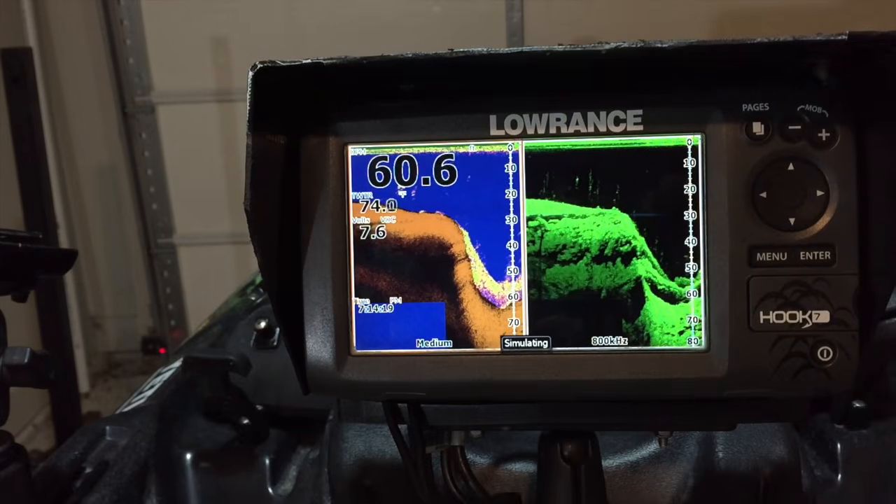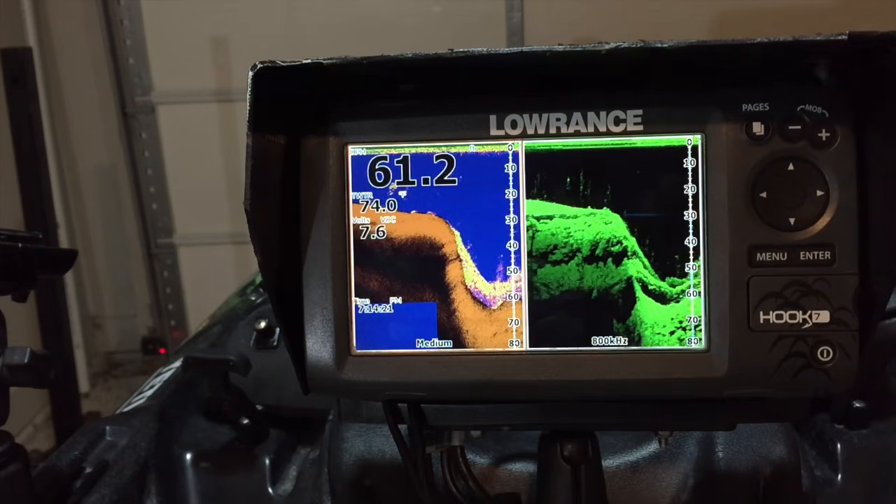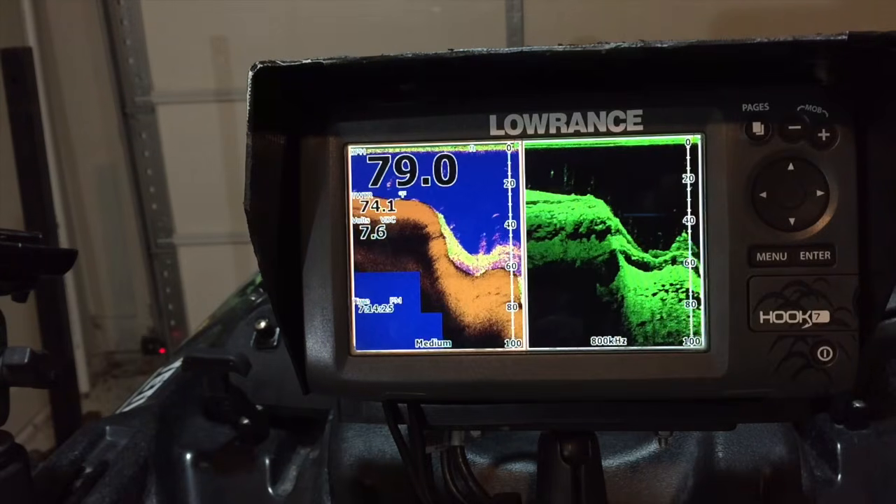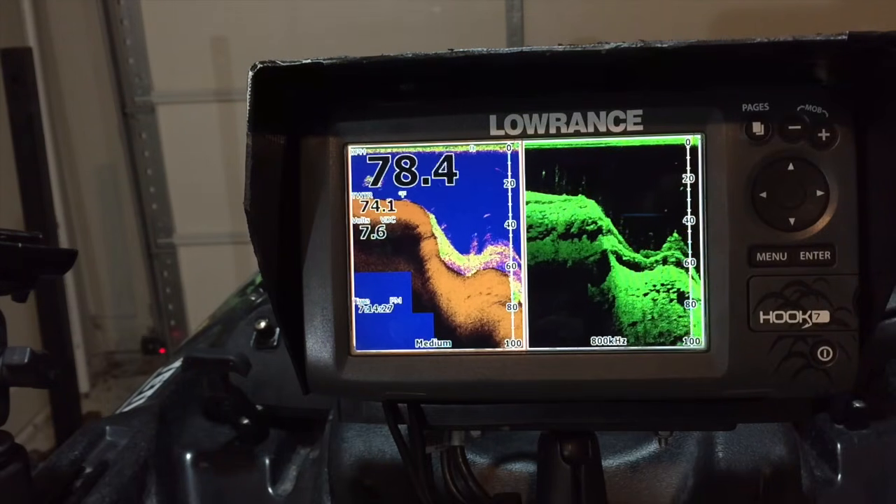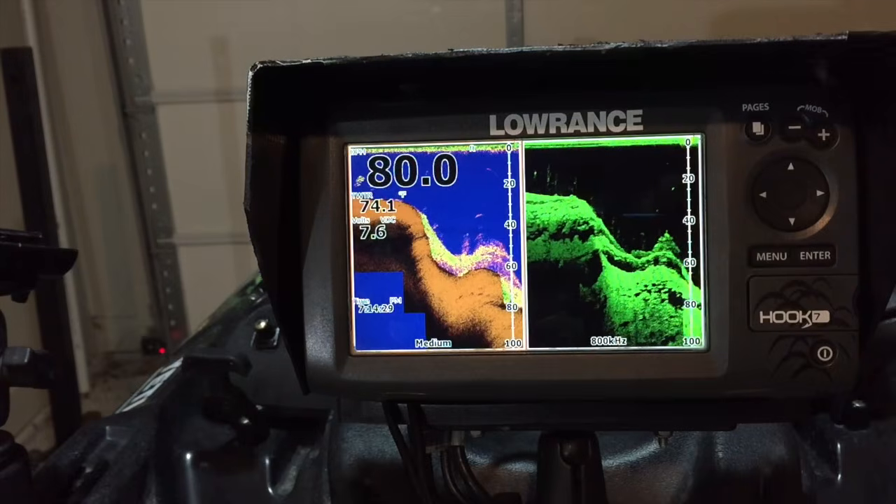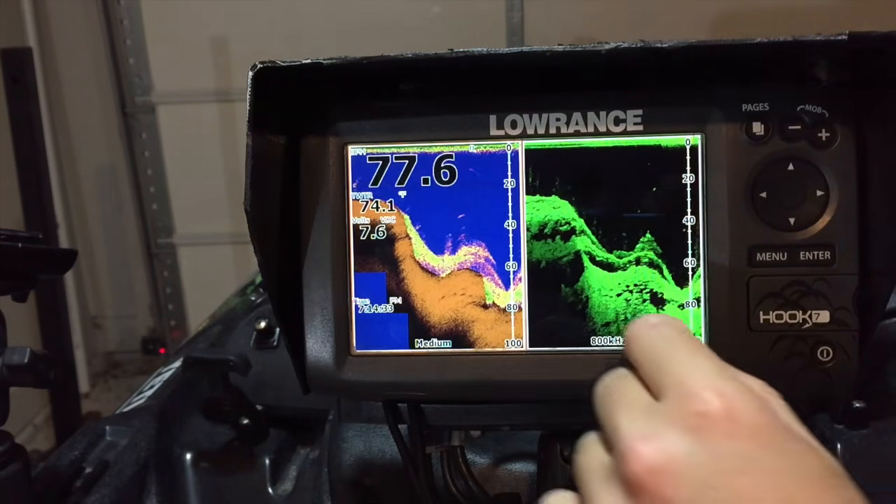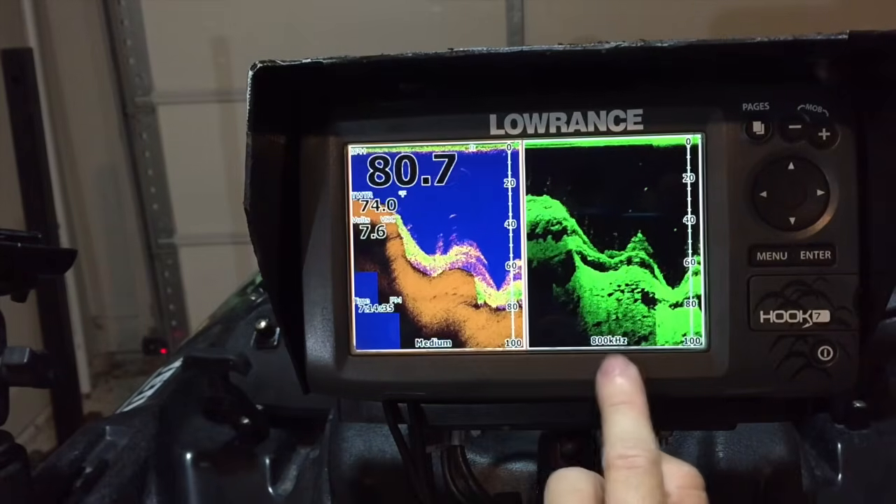Alright guys, welcome back. What I want to talk to you about today is specifically setting up your fish finder. It's very, very important to have the way that you're looking at the bottom set up properly. The first thing we're going to look at is which function you're looking at.